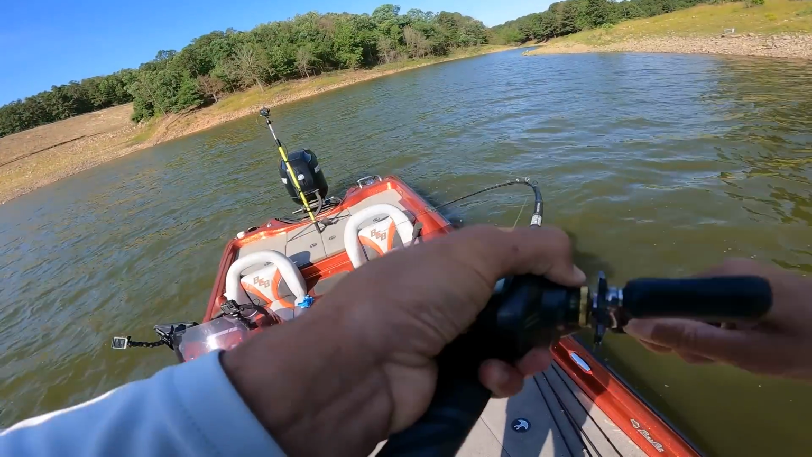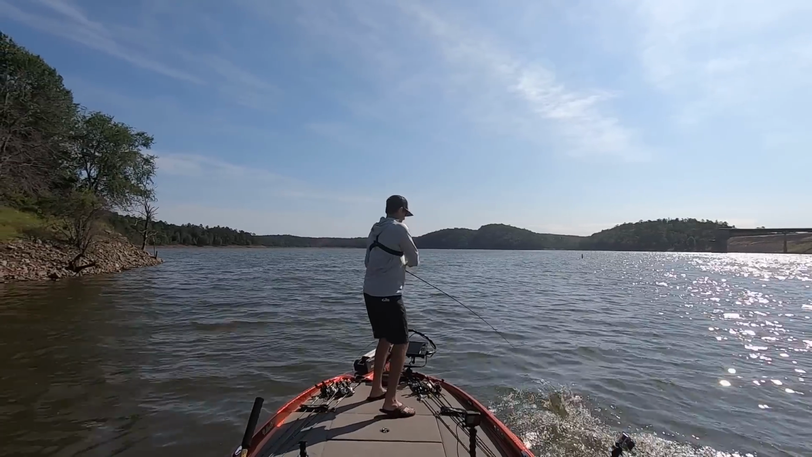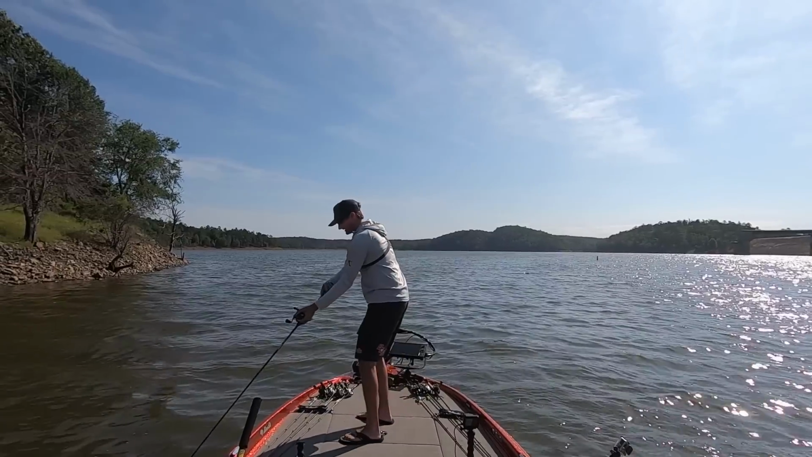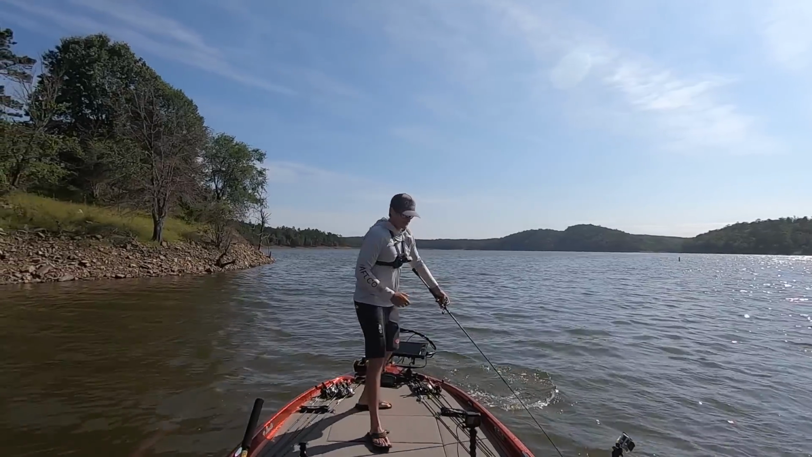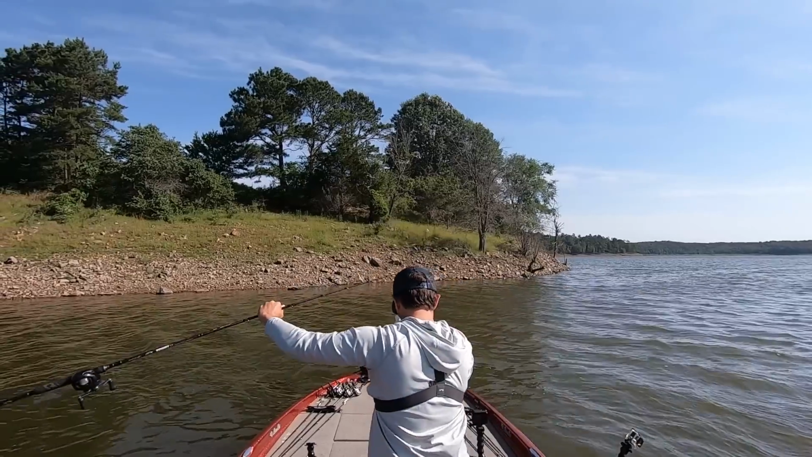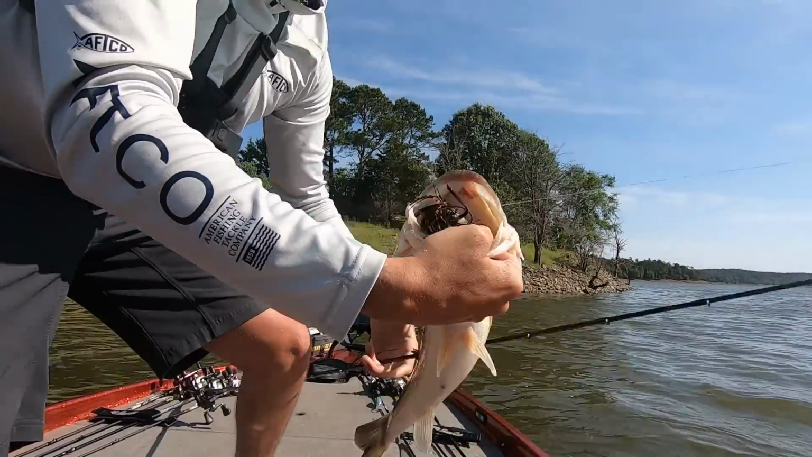Got him. Good fish again. The offshore jig. How I was fishing that so slow. Stay hooked up. The Fish the Moment offshore jig, the Johnny Schultz special, right there.